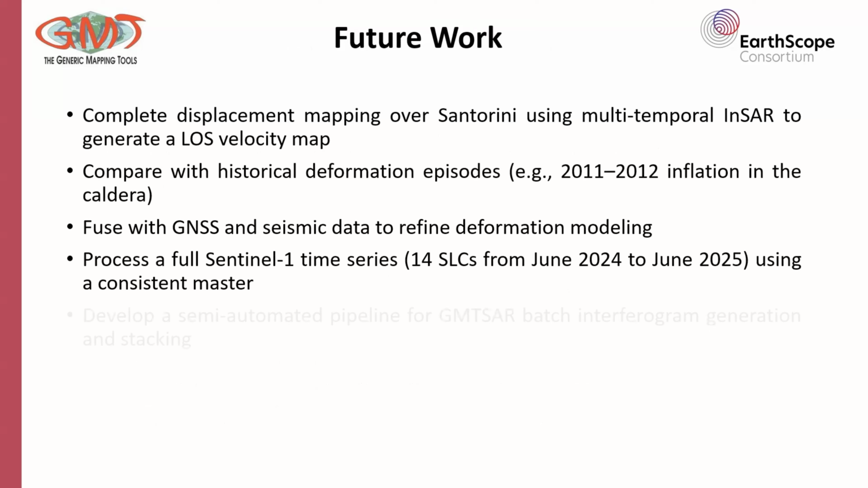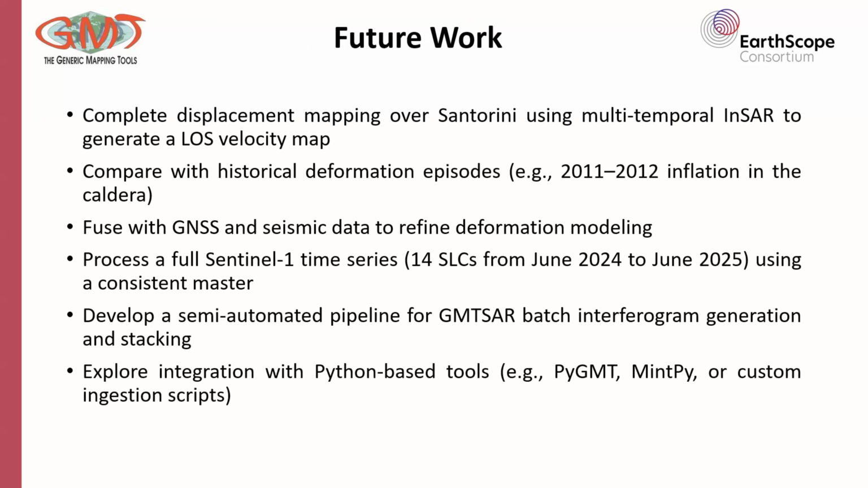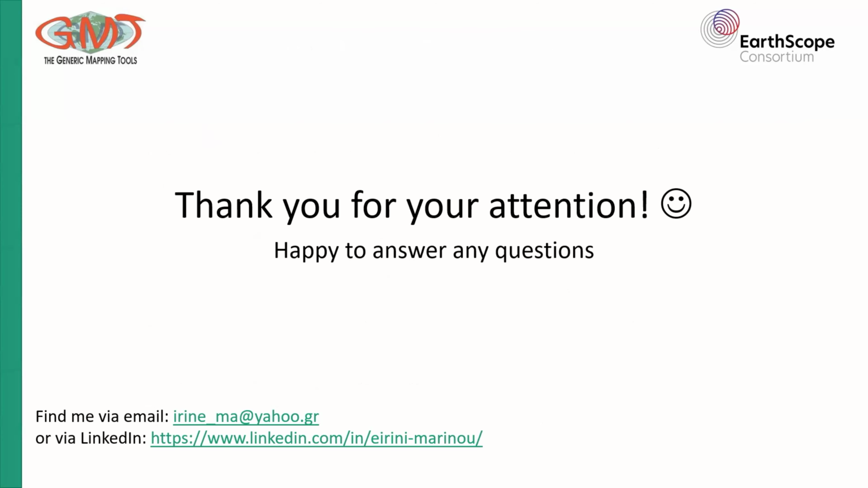Future work, I don't want to stay long here. My ultimate goal is to explore the final integration with some Python-based tools, and create my own semi-automated pipeline for this GMTSAR processing workflow. Thank you very much for your attention, and I'm happy to answer if you have any questions.